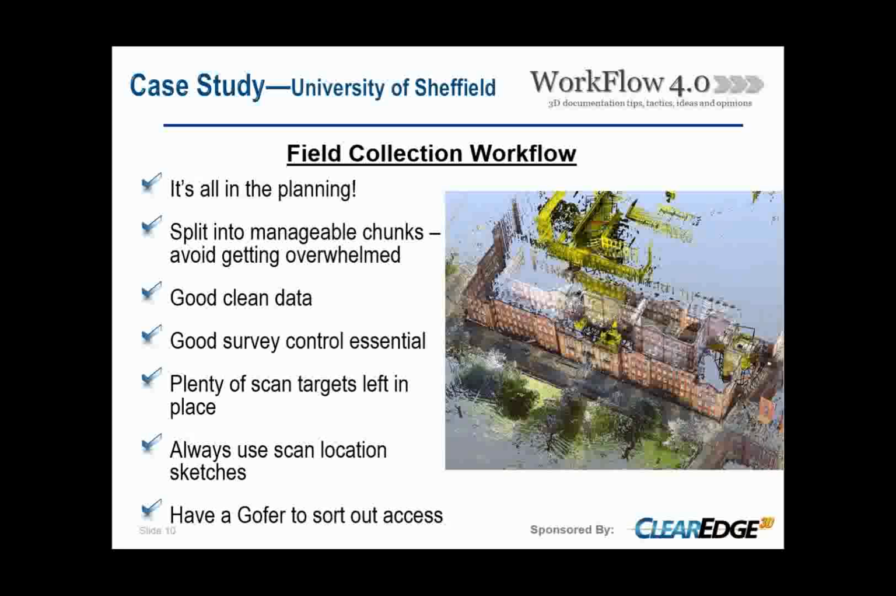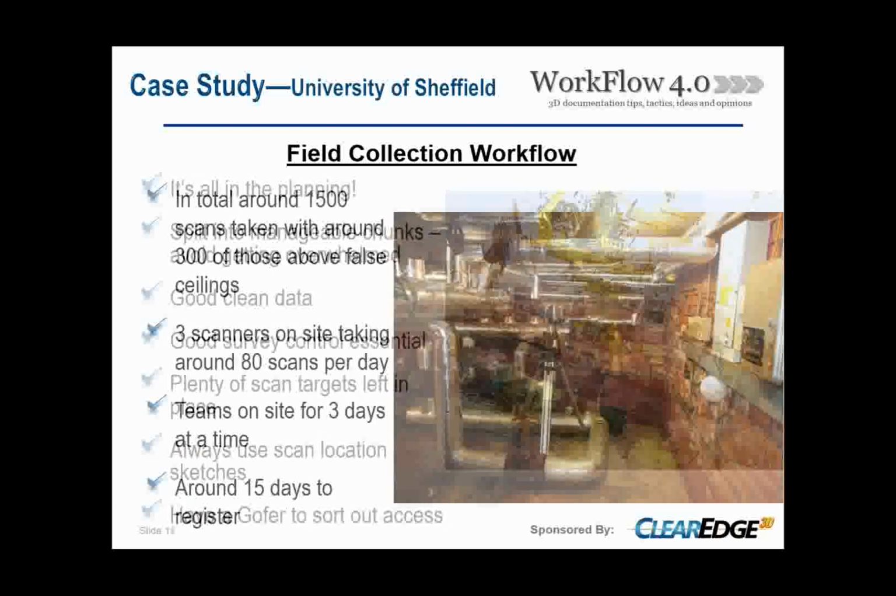So a couple of tips on a project this size, and pretty much any project really. The first is to always use scan location sketches. This helps in efficiency, both in registration of your data, but also for any technician that needs to access that data very quickly. They've got a reference to it, and you'll save a huge amount of time if you've got these sketches and plans. The second is to have a gopher, somebody who will run ahead and arrange your access so that your limitations in access don't impede your on-site workflow.